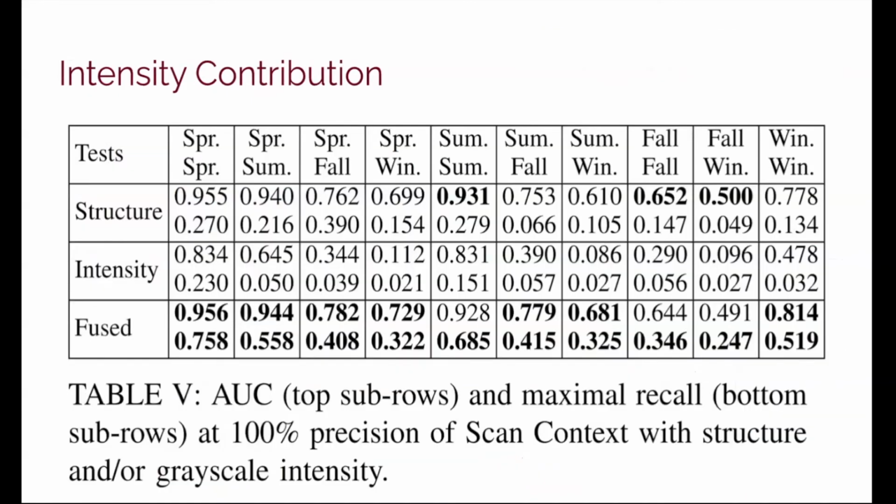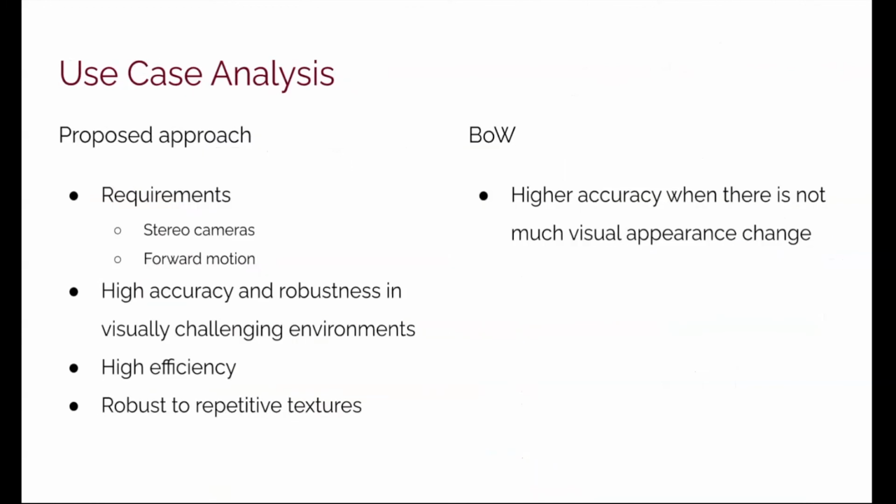We also studied the contribution of augmenting the descriptor with grayscale intensity information. This table shows that even though the intensity descriptor itself is not very robust, it can further improve the accuracy of the structure descriptor. To use the proposed approach, a stereo camera is required to ensure an accurate scale of the point clouds. Furthermore, forward motion is required to accumulate points.